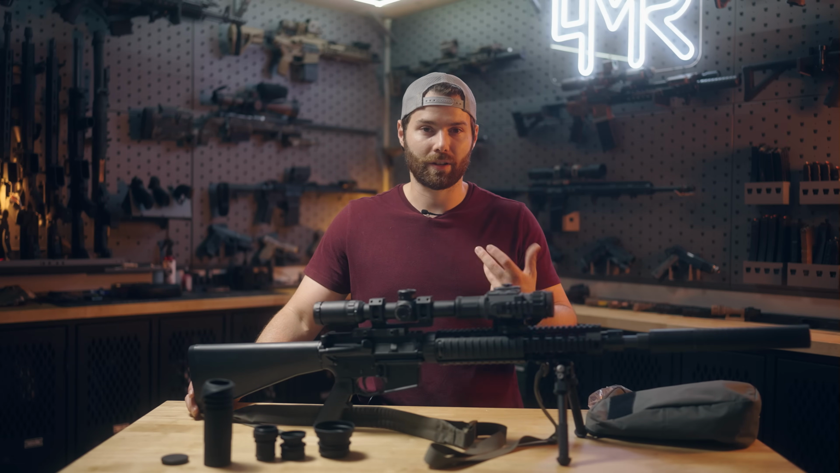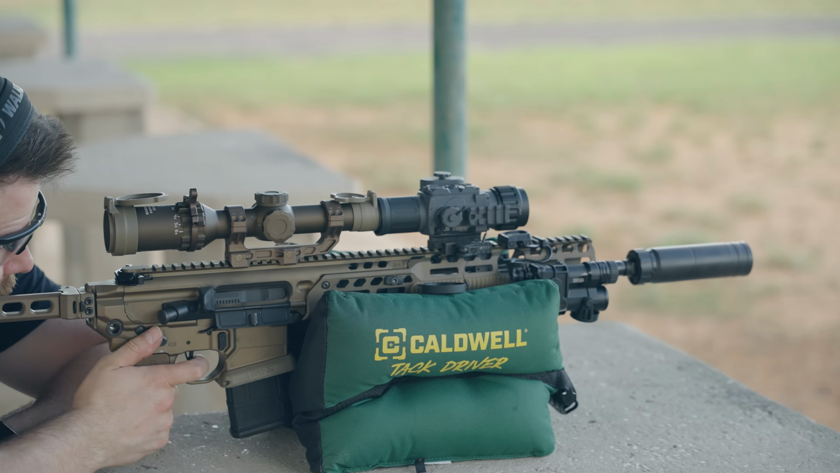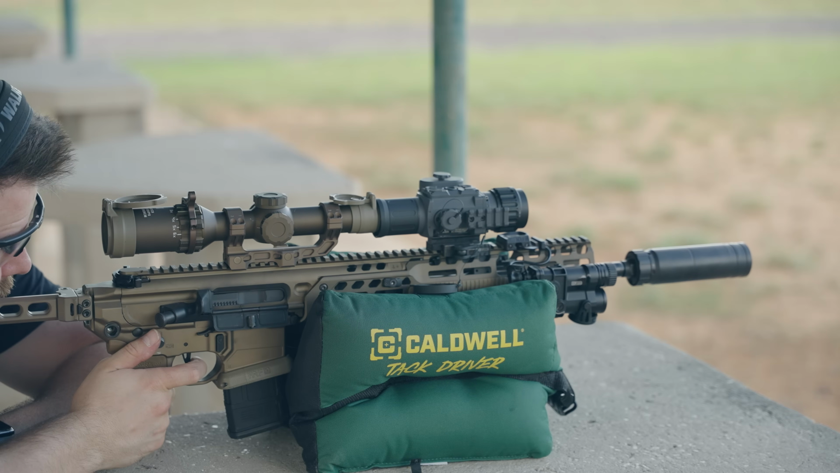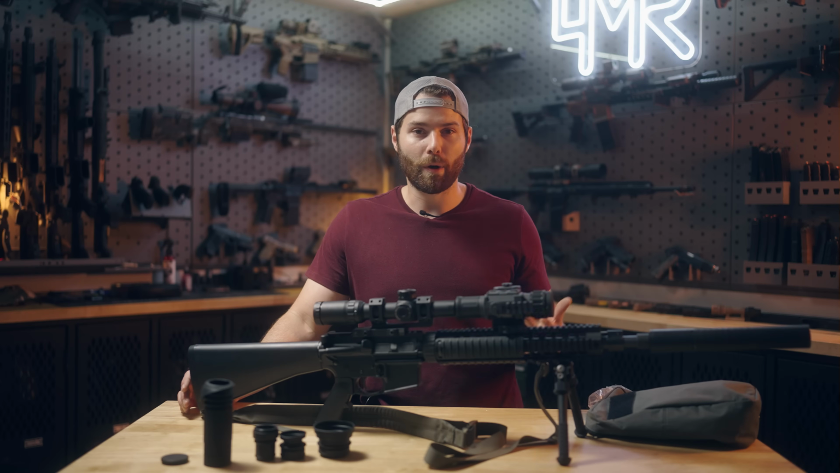Now, one thing that is interesting, and this goes to, like I said, I tested it for months, not just a couple range sessions. I noticed that the collimation did vary slightly between different optics. So on the first time out, I think I was running it on my SIG Spear, and I just tested it at 25 yards, and it was actually dead nuts on, so no collimation was needed. On that same platform, I tried it at 100 yards, and it was off by maybe an MOA, 2 MOA.